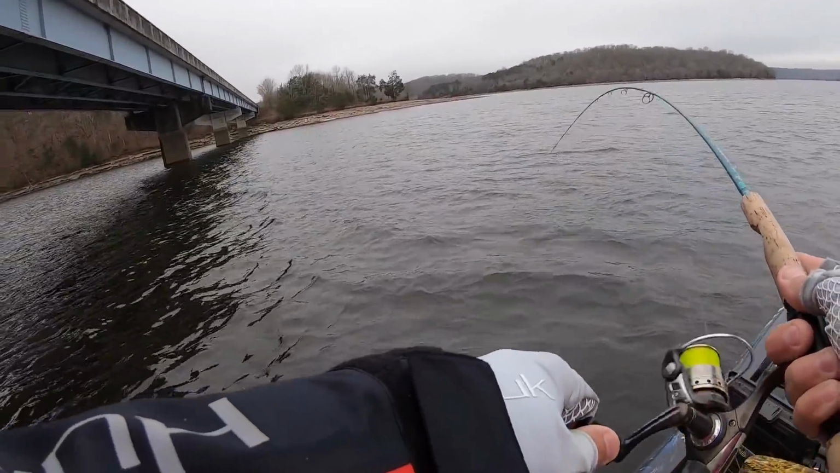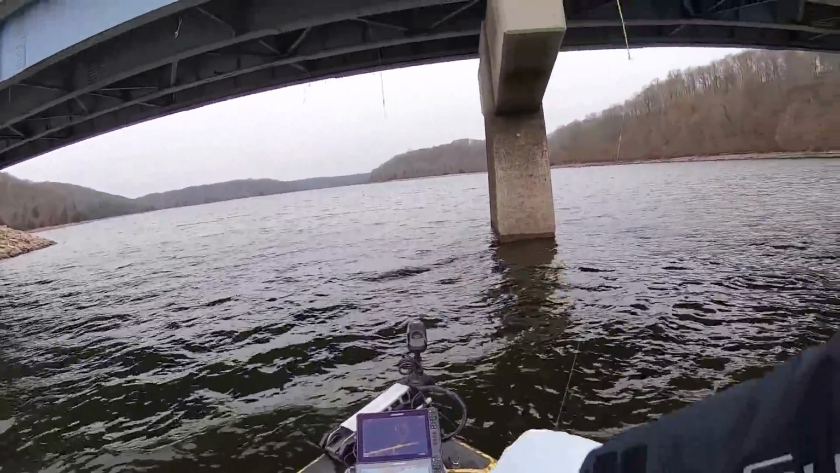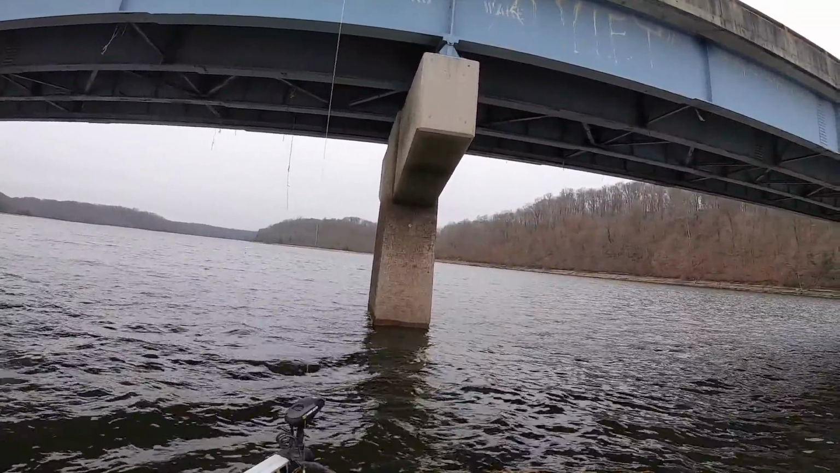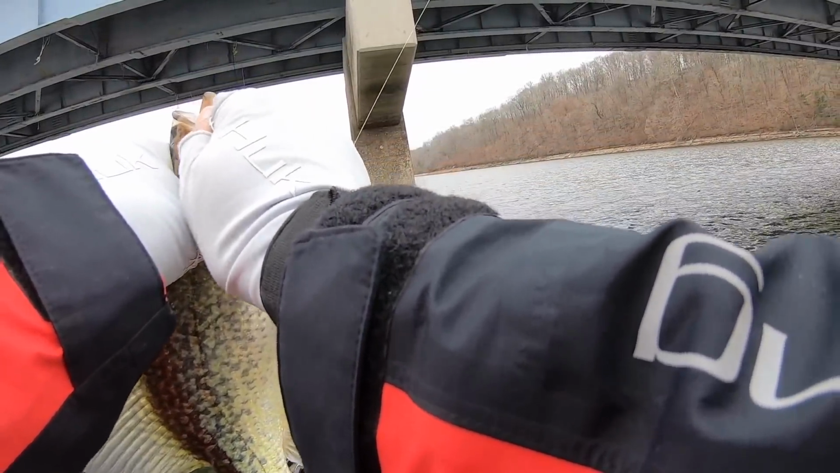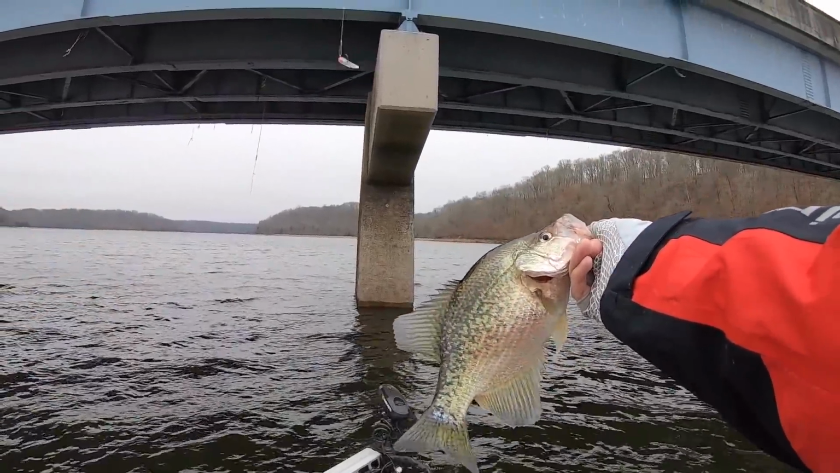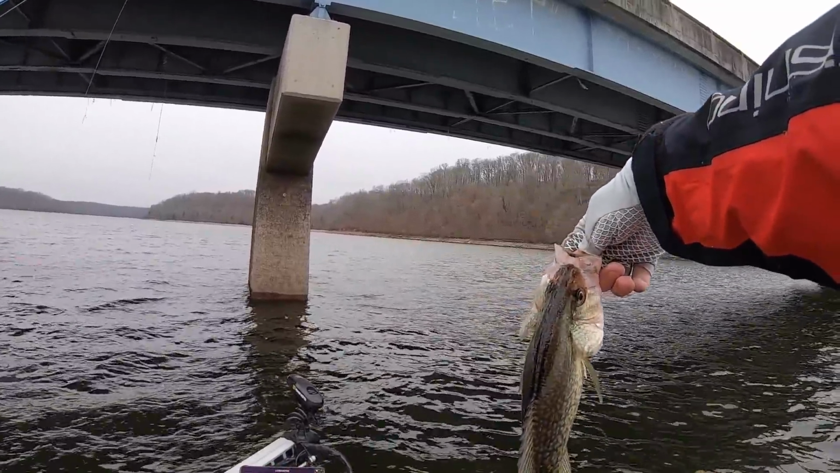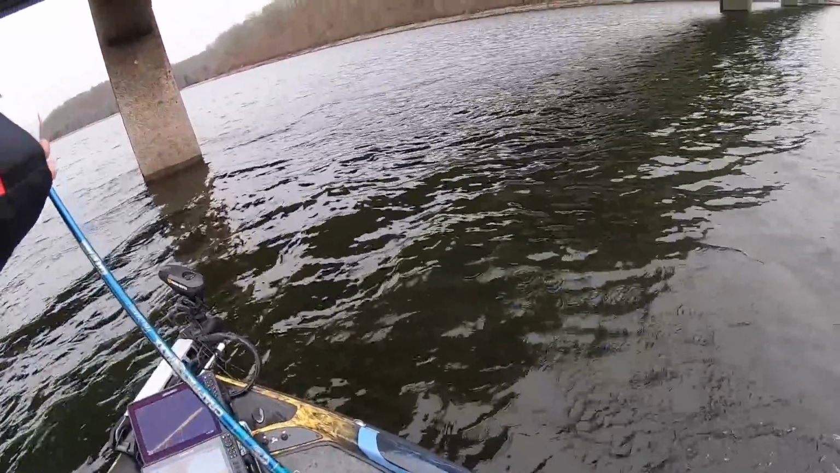Another slabber. Well, these ones on this bridge are big ones. That big son of a gun. Big, thick, black nose. That's a pretty one.